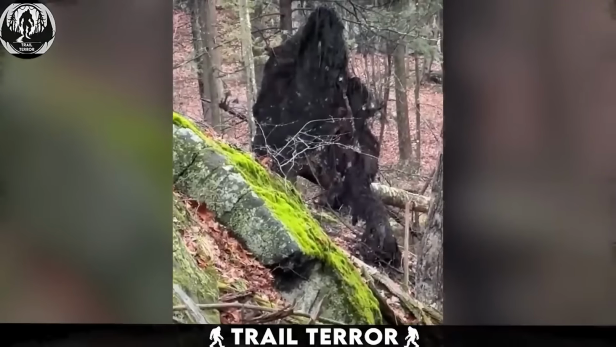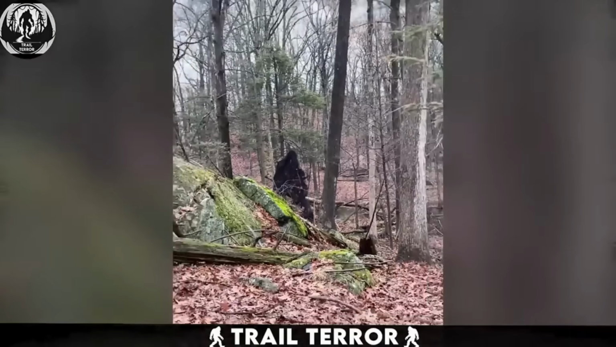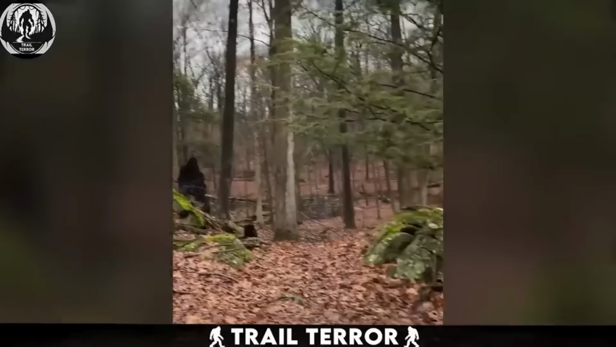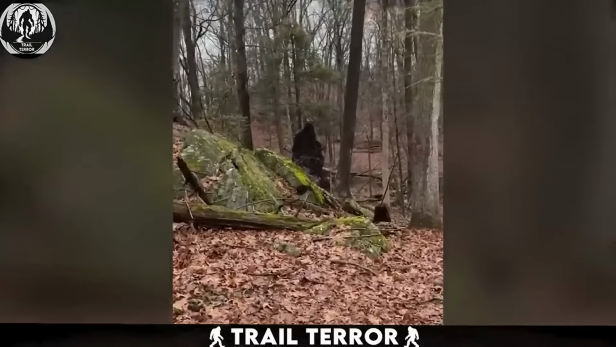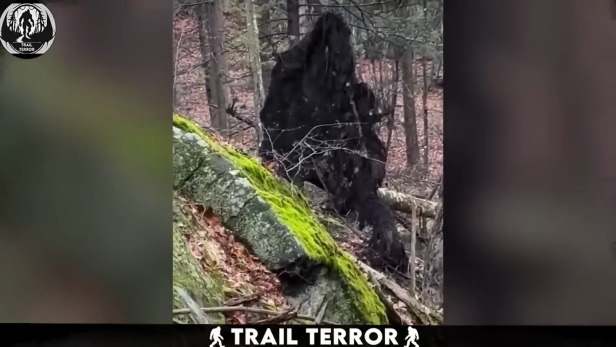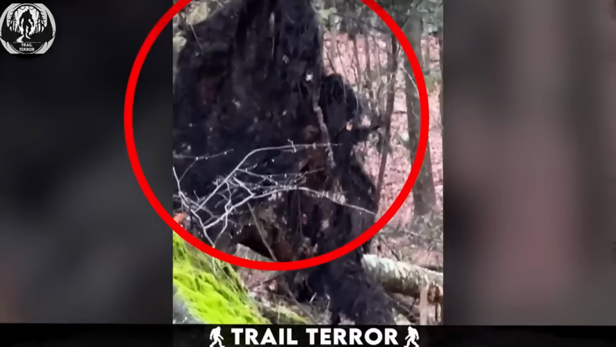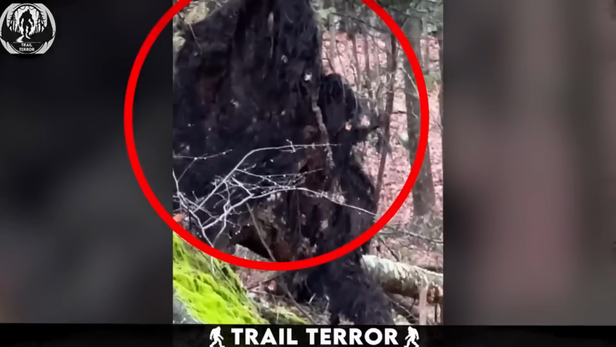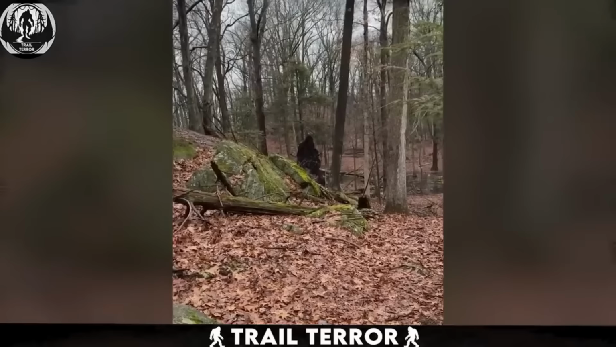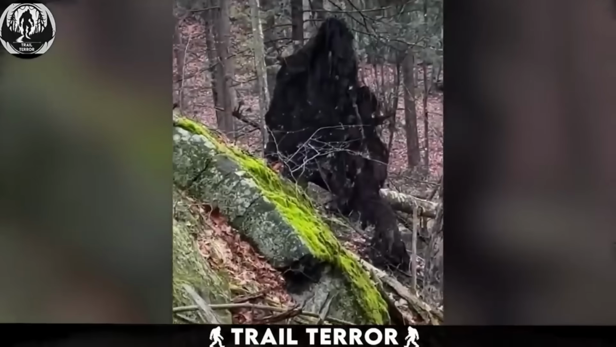Instead of encountering Bigfoot or any living creature, it's just a peculiar root system from a tree. Root system doesn't look like Bigfoot. I was like, what? This intricate tangle of roots bears an uncanny resemblance to a massive, hairy Bigfoot sitting on a rock. Even as the cameraman zooms in on the roots, distinguishing between a real Bigfoot and these roots becomes challenging. It's undeniably a hair-raising moment for the camper. If I were in his shoes, a swift sprint would have likely been my initial reaction to this unexpected and spooky encounter.